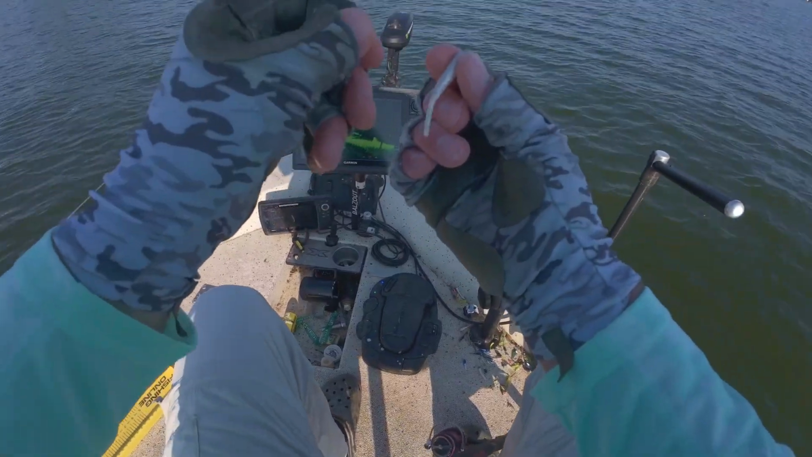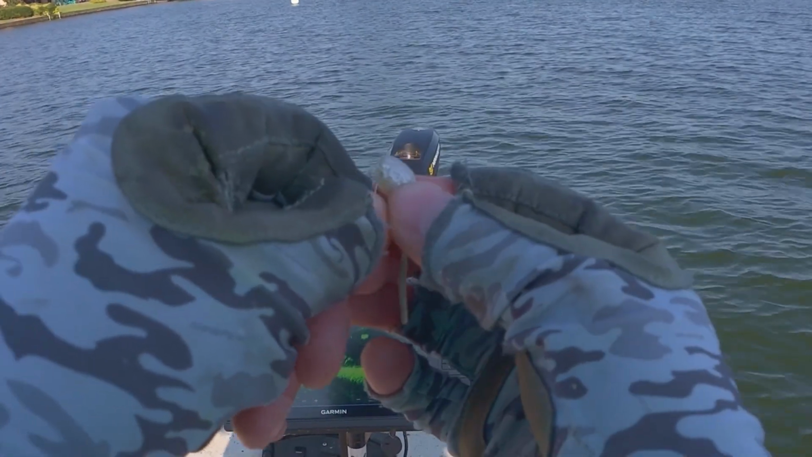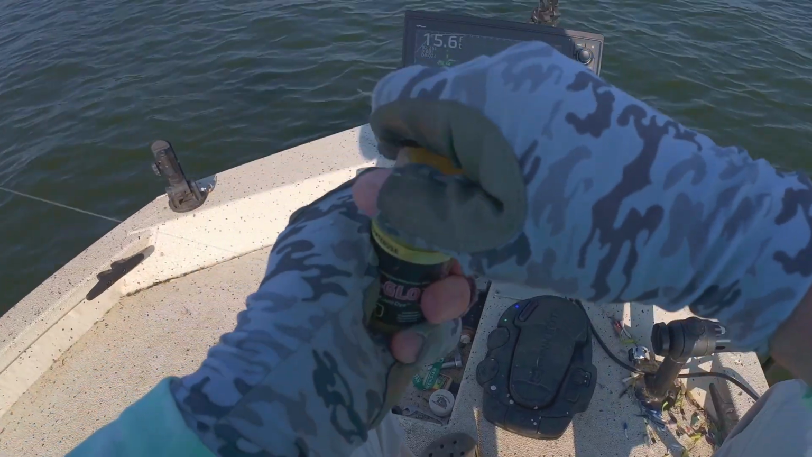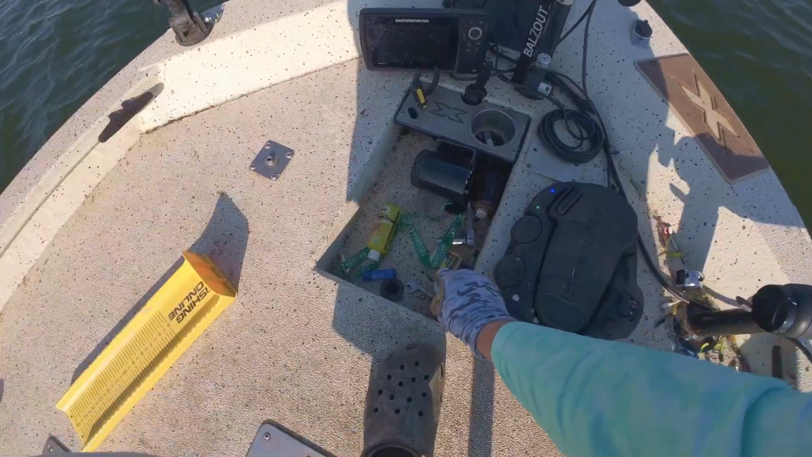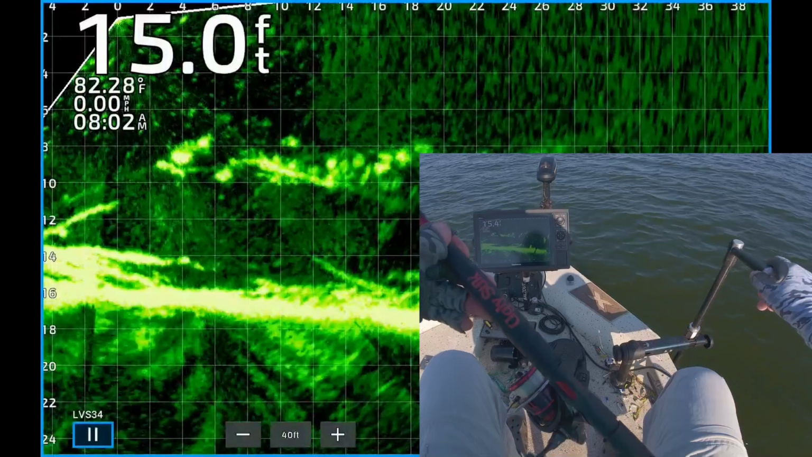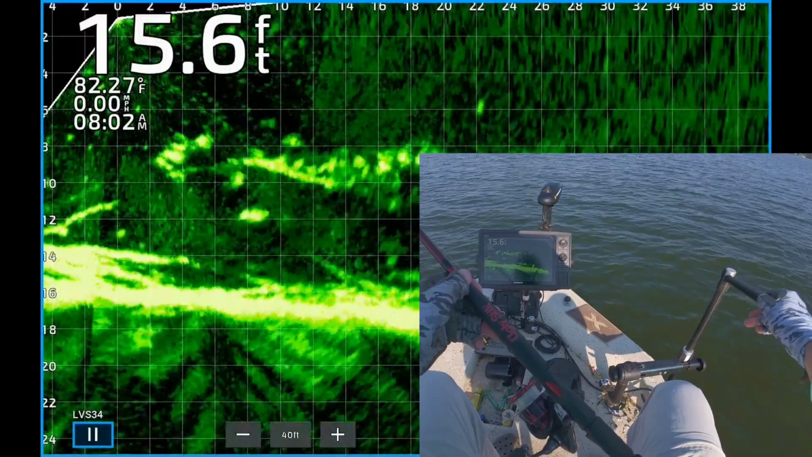Get in there. I decided to change it up. Put on this Pearly Gates color. It's the Sassy Shad 2-inch. Cut off part of the tail and dipped it in Spike It dye. I just touched the tip of the tail with that Spike It dye, and it's got a little garlic scent. And also Wild Willie's baits have anise scent built into them.